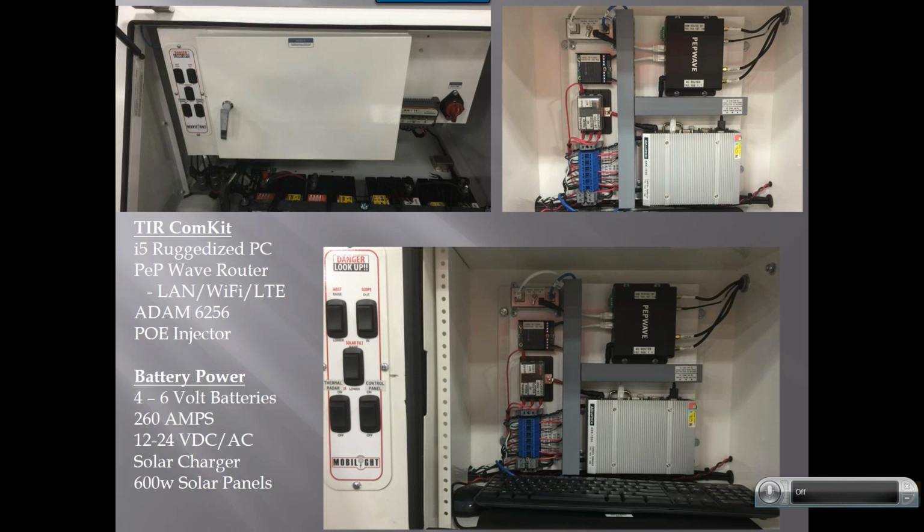And so we're set up to be able to run for months on end without having to go back out there. No, I appreciate that, Dale. Thank you. Dale's definitely our technical advisor on the trailer. He works with it every day and knows it backwards and forwards.